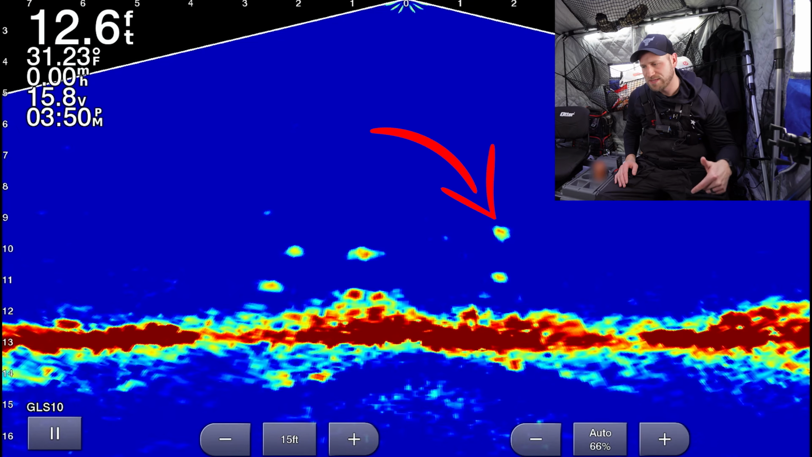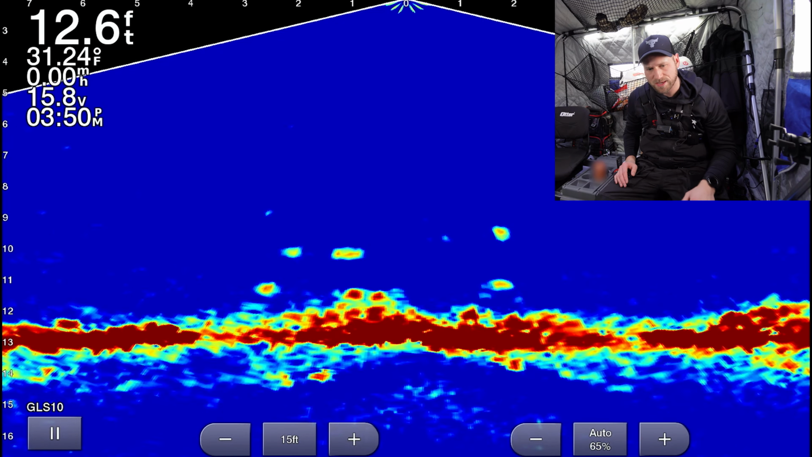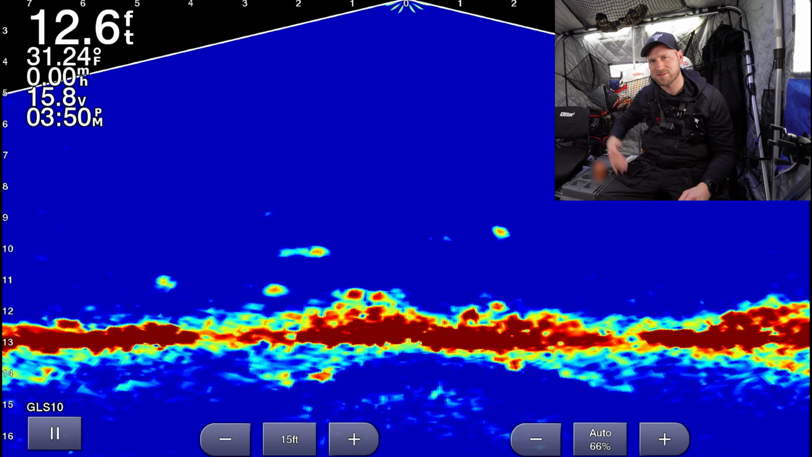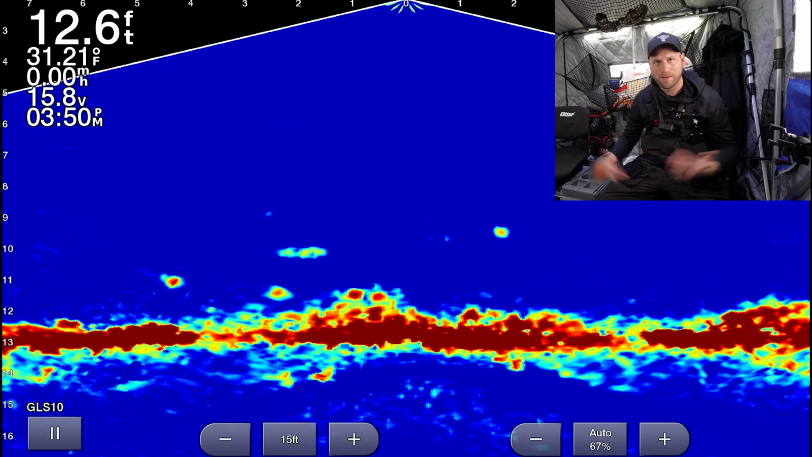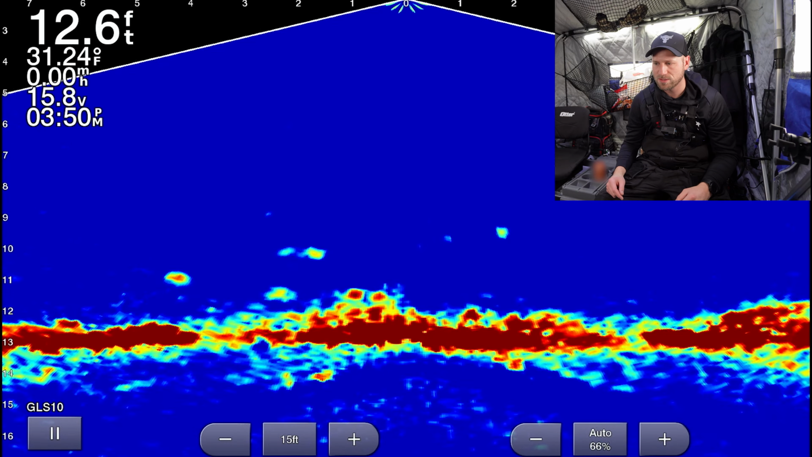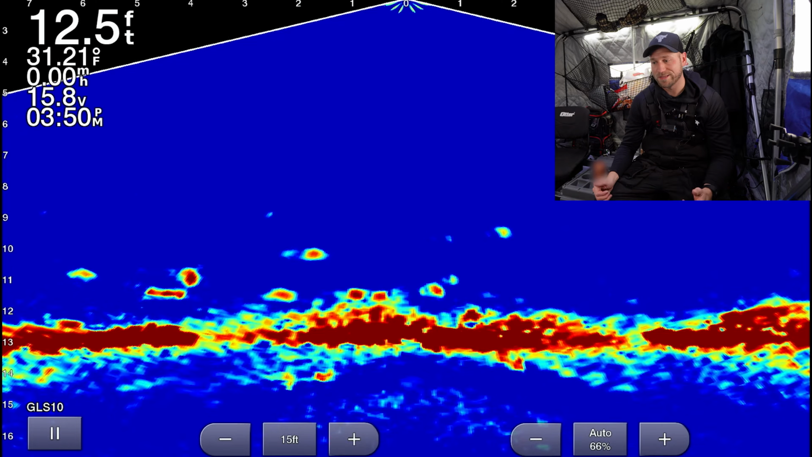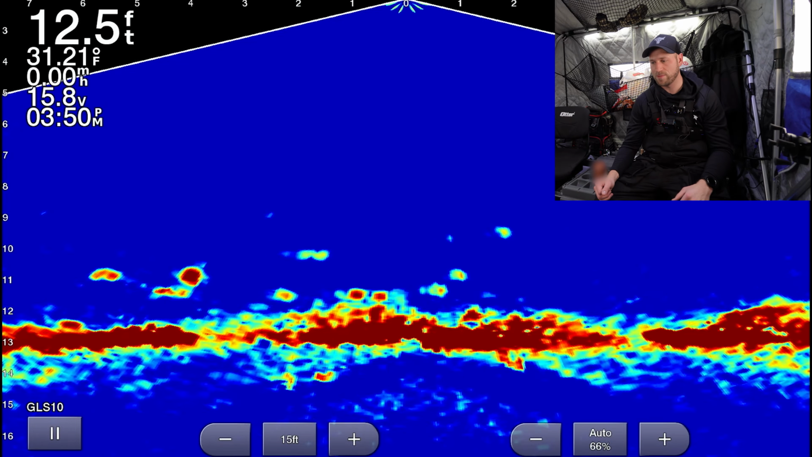All right, we just dropped a minnow down on a dead stick. So we're gonna see what kind of action we can get. We'll see if we can get some crappies. Otherwise, I've seen a couple pike go through. I mean, why the heck not? Let's see what we can get into. If we start catching too many pike, I'll switch it up to a smaller bait. Let's see what's down there. Looks like we got some more fish coming in right now.